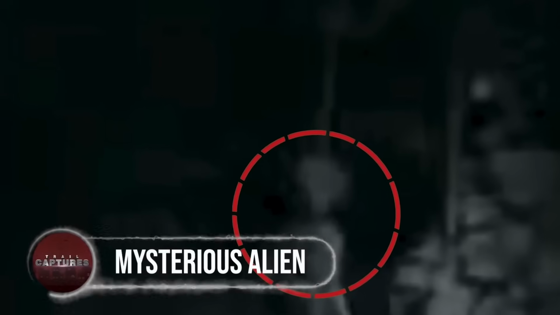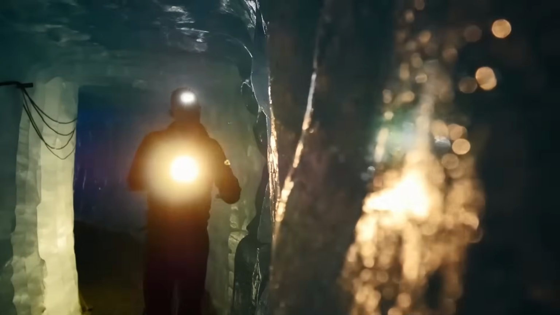Mysterious alien. Exploring a haunted forest to find something strange in the middle of the night, the adventure of this young explorer turned into his biggest nightmare after his flashlight showed him a second person that was keeping an eye on him while hiding behind one of the trees.